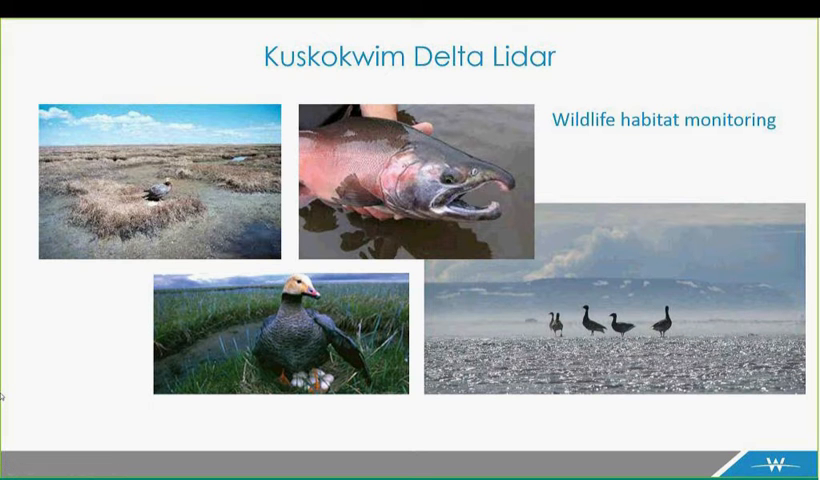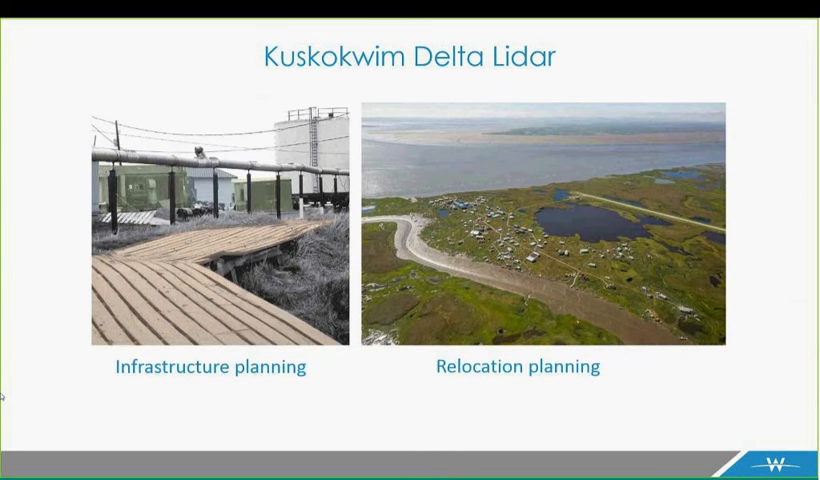So the LiDAR data will be utilized to better understand and protect the fish and the wildlife habitats in this area. Infrastructure and relocation planning. Assistance with settlement relocation and infrastructure planning will definitely be assisted with this data. In several cases, these settlements in the Delta have been forced to relocate due to several of the factors that I've discussed, and this LiDAR data will assist with planning on current and potentially future relocations.